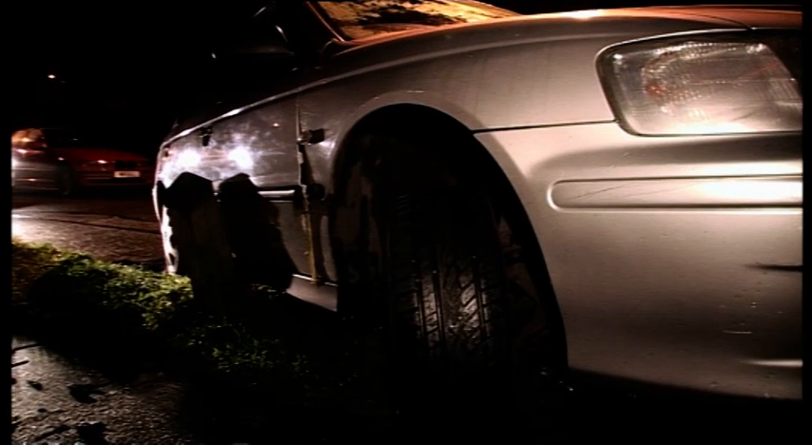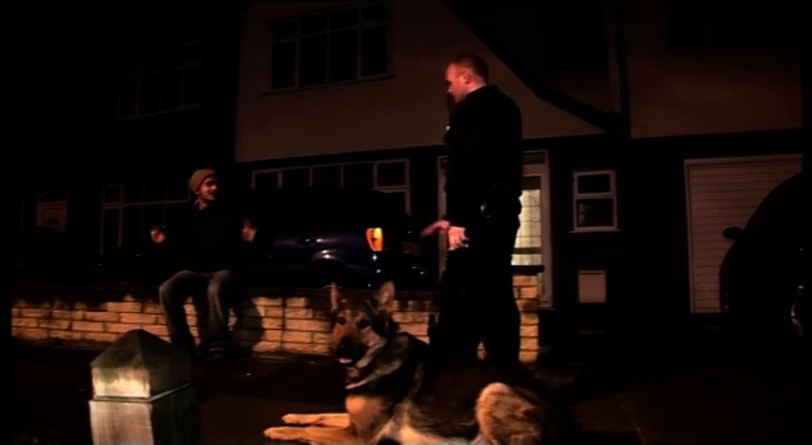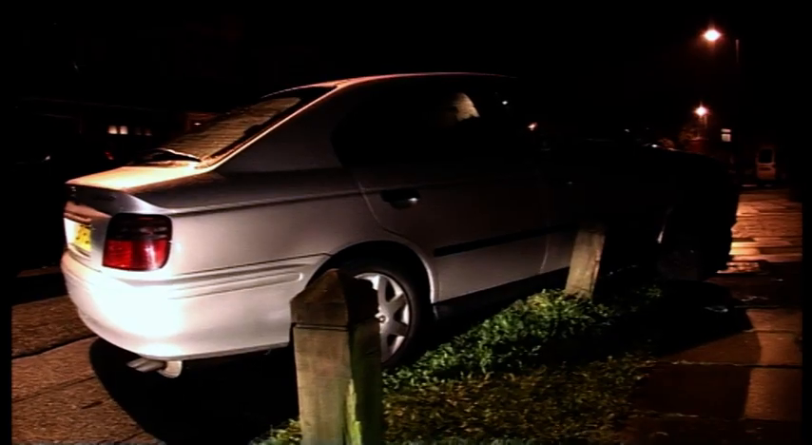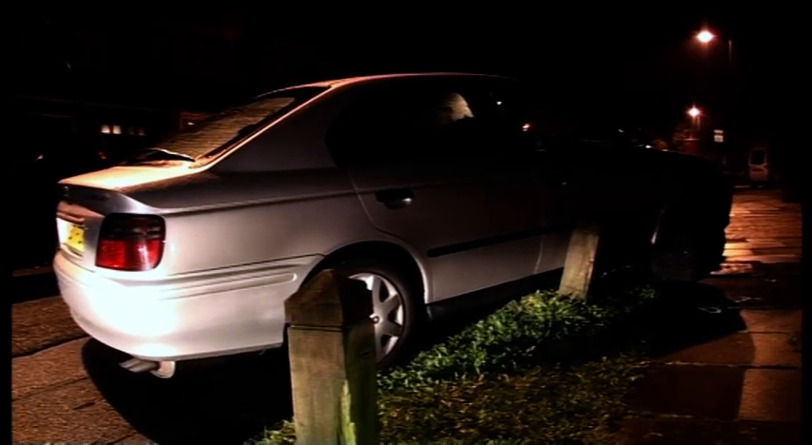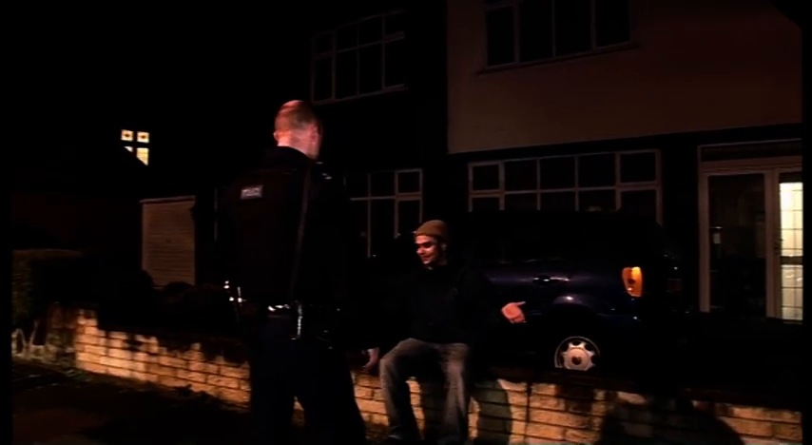Where are you going? Backing to go to my house. Sit down. Sit down. Sit on the wall. Alright, sorry. Just put your hands down. I'm not going to shoot you. Just don't put them in your pocket. You fit the description of a person coming away from that car. I'm going to search you for car keys, because I think the car might be stolen.